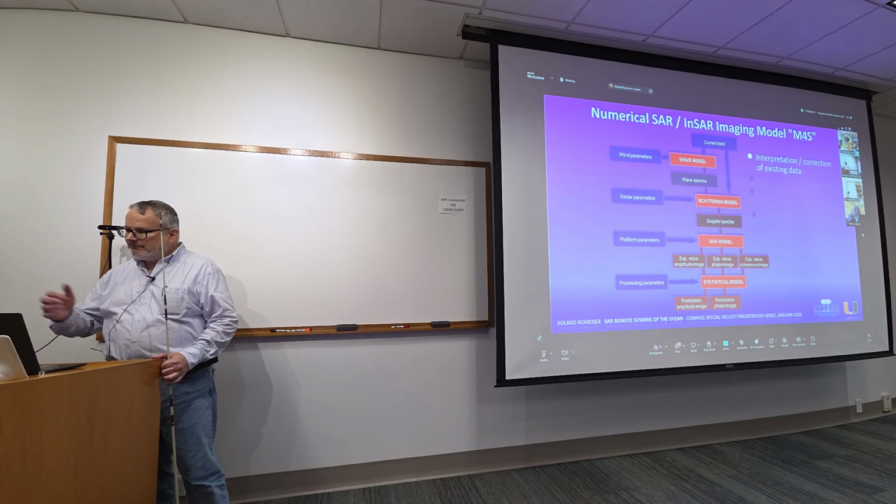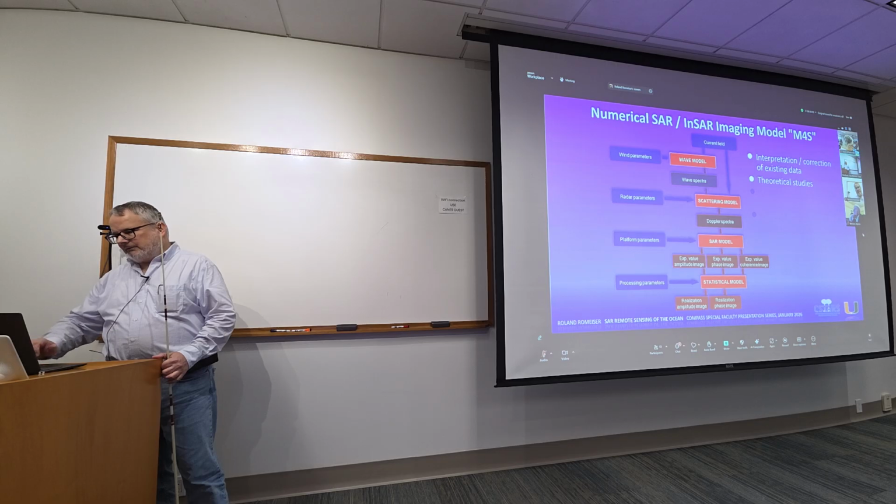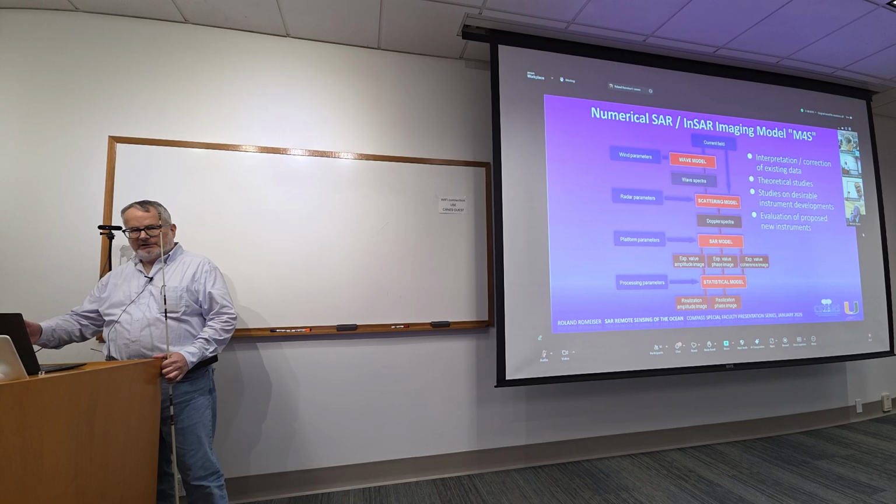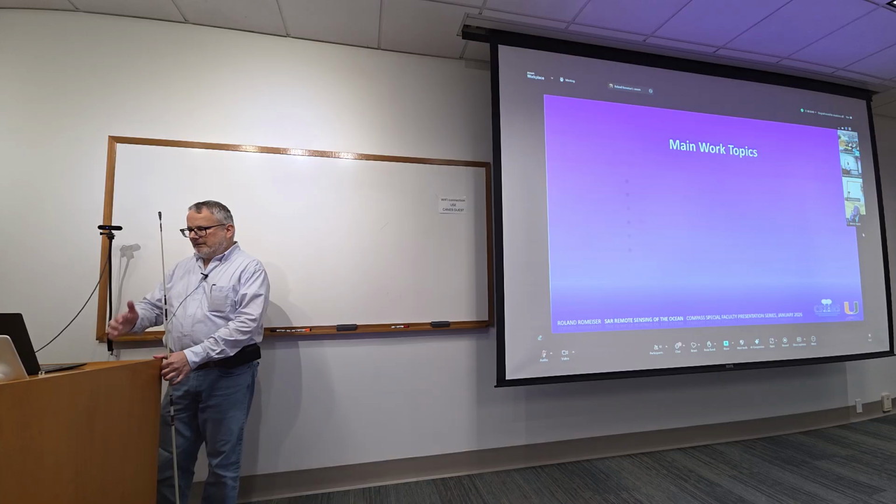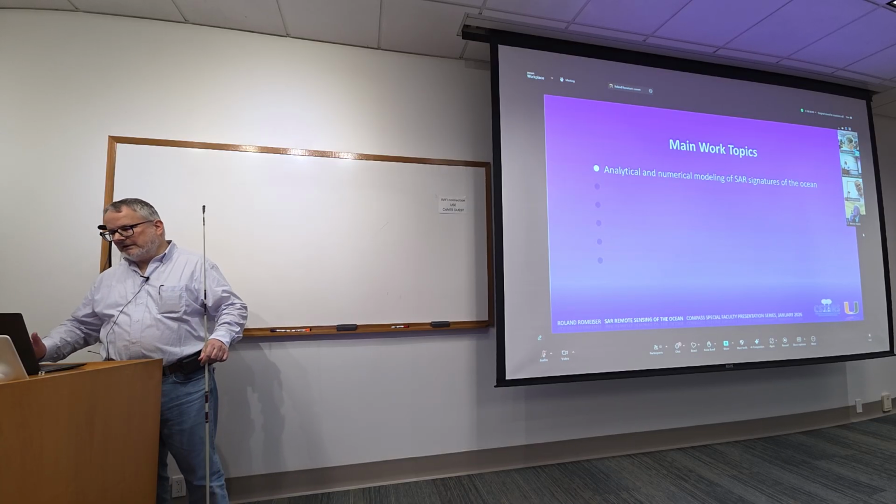So on one hand we need this to interpret existing images correctly, but also for theoretical studies on desirable future developments, and to evaluate some proposed instruments. So that's what we did with that model. That was most of the stuff I did in Germany, really, during the first 10 years or so.